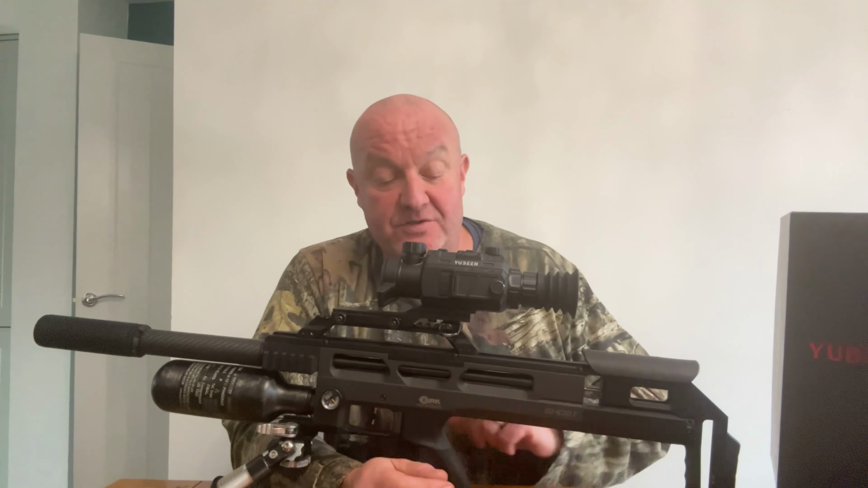Now, the unit itself, I've literally just taken it out of the box. That's on the table there. I have no idea what the sensor size is. I know it's a 35mm lens, because somewhere on the box, there you go, that's the model ET35L. As for anything else specification wise, no idea, but I do have a picture that gives you all the different models and the full spec, so I'll put that within the video.